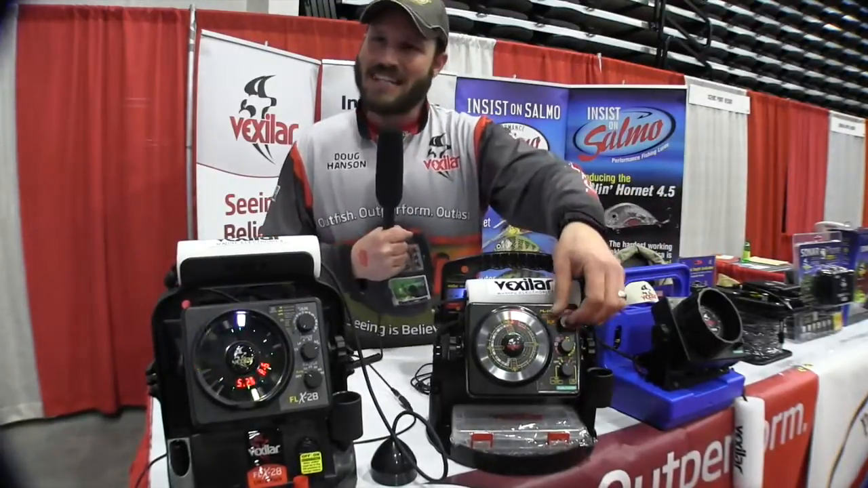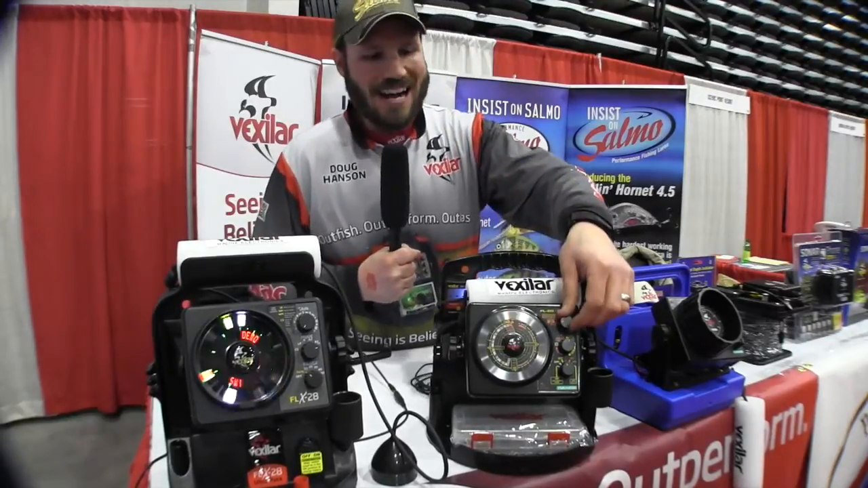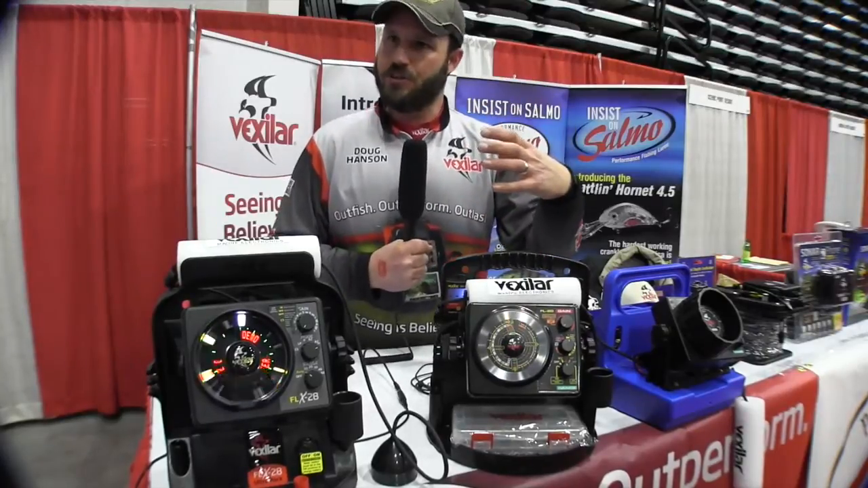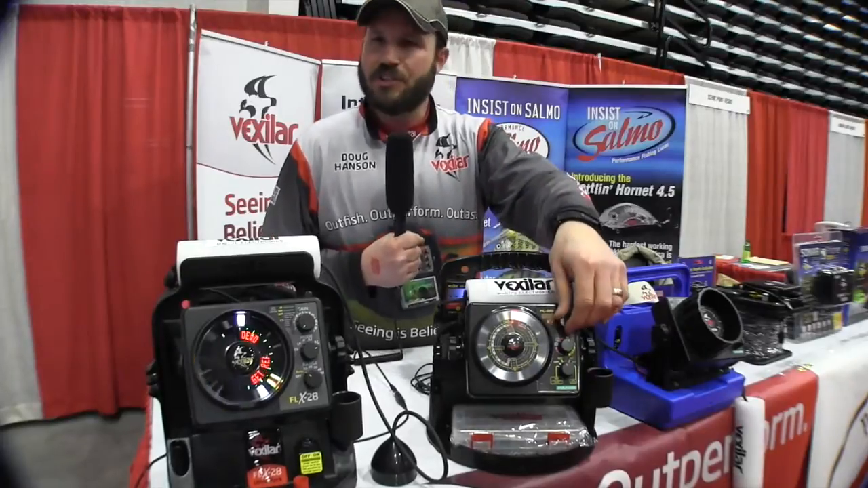All of them have a gain knob. This is kind of like a volume knob on a radio. So the higher you turn your gain up, you're adjusting the pulse length is kind of what you're doing. So the deeper the water, the smaller the jig, things like that, you're going to have to adjust your gain.